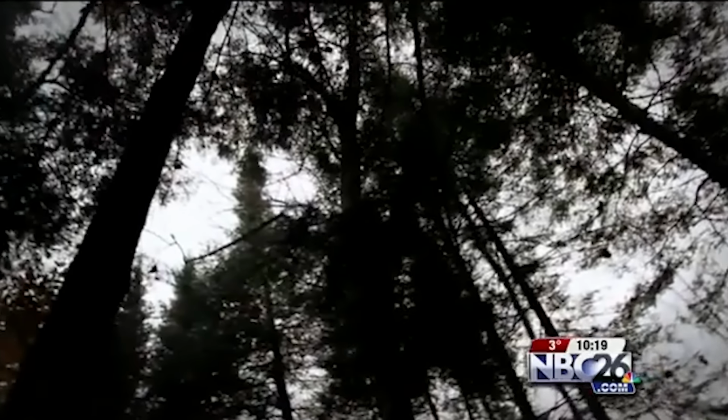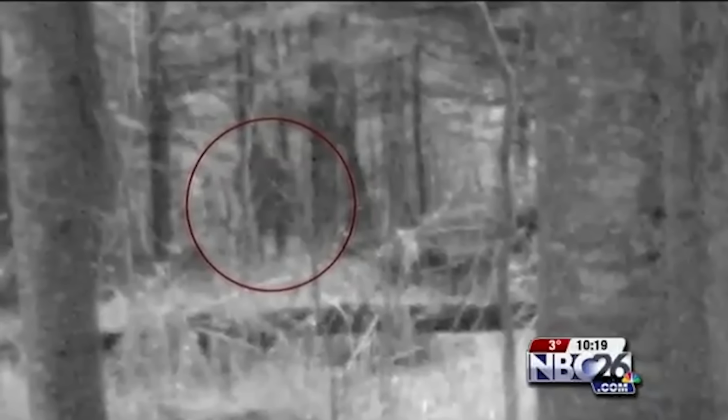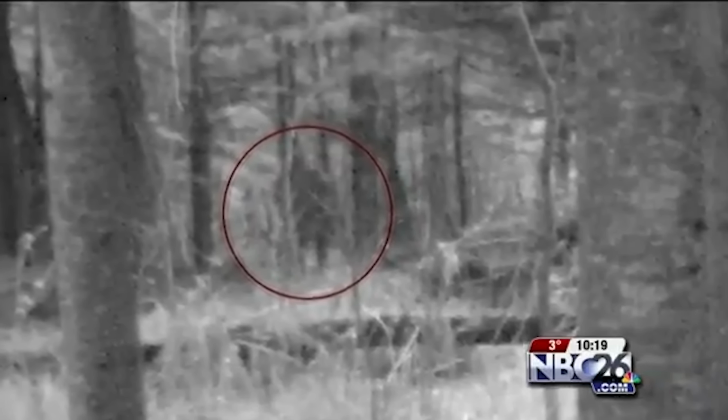Seeing how much interest the photos generated, Craig and Barb decided to open up their property to the public. They named it the Hidden Adventure, letting visitors walk out in the woods, check out the exact spot where the photos were taken, and decide for themselves if the footage was real.